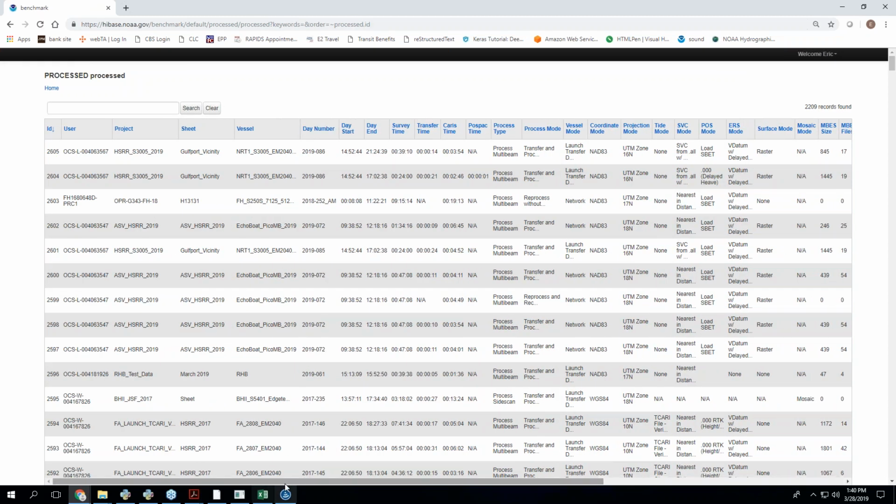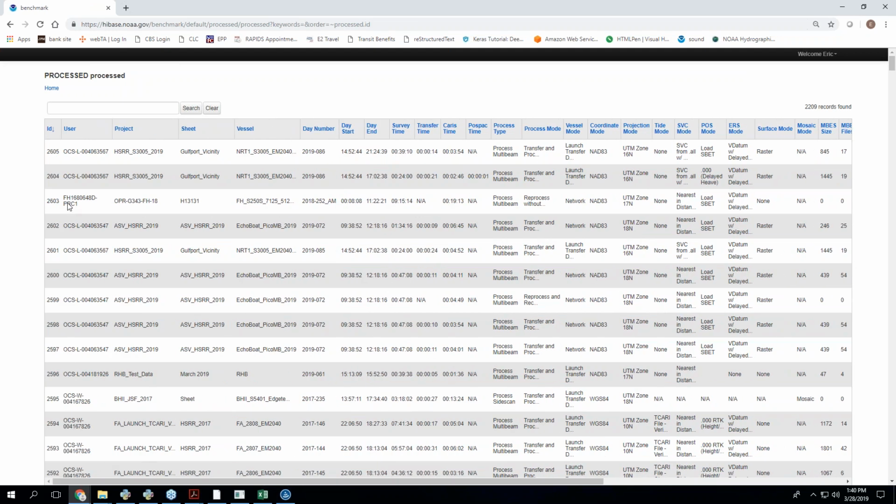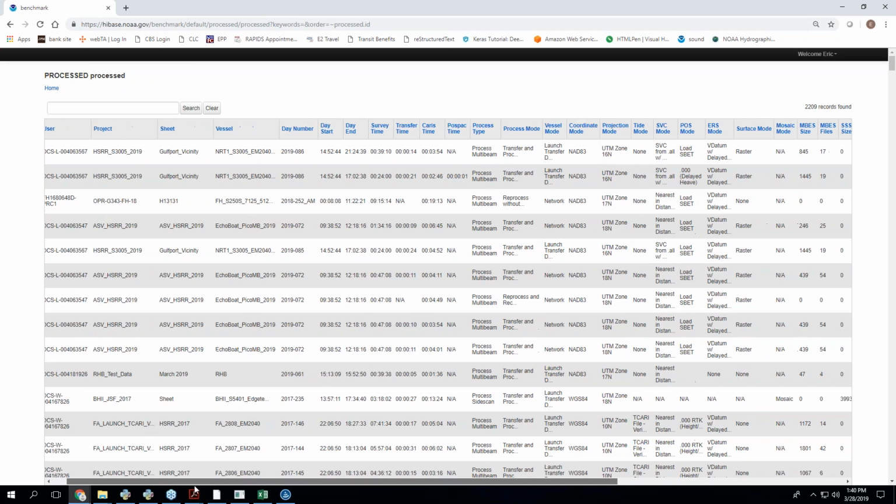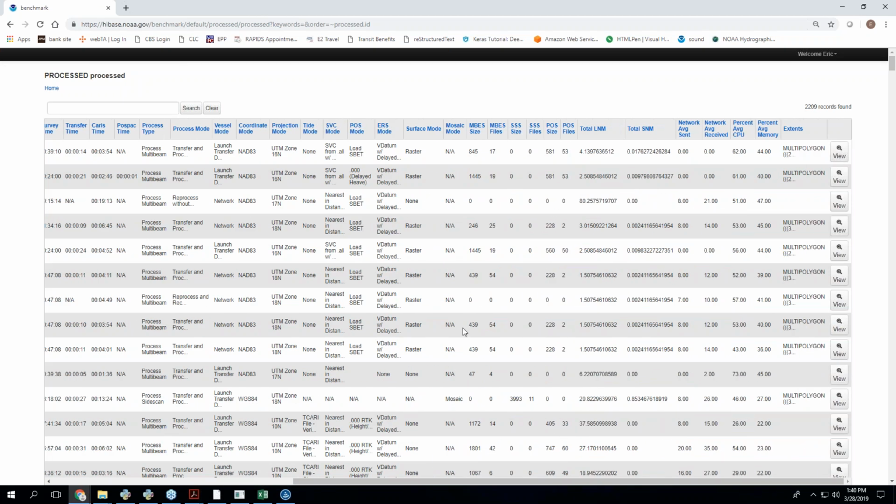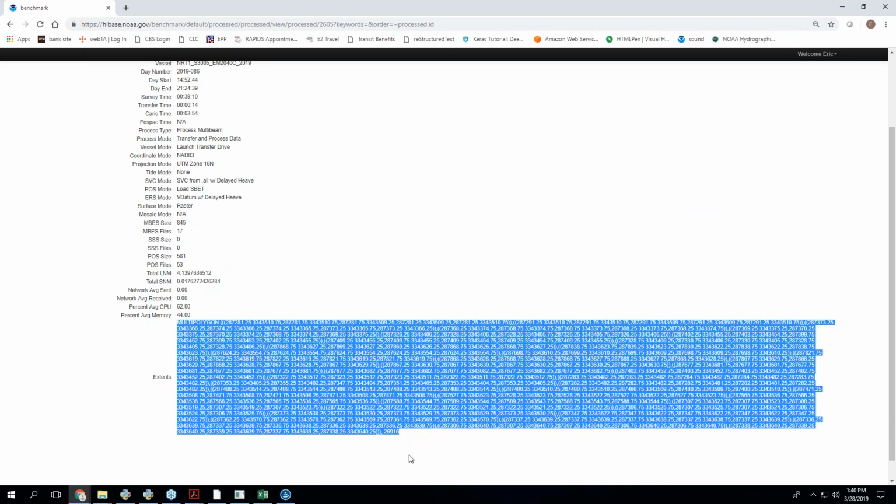So every time Charlene runs, it spits out a row of this. This information all gets shoved to the server we have here, and it's got all these metrics and things. You'll notice that it's got this well-known text version of the shapefile.